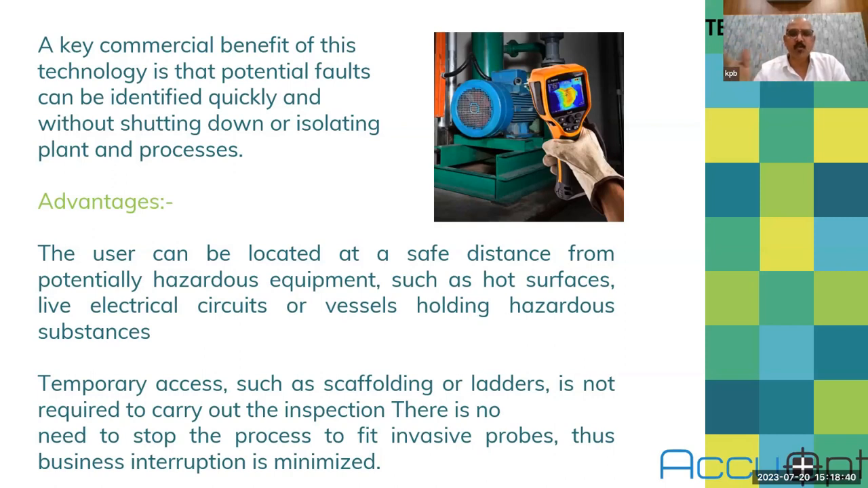There is no scaffolding, and ladders are not required. You can find a suitable place at a safe distance. You can measure without any physical contact. It gives very high safety standards to valued employees.